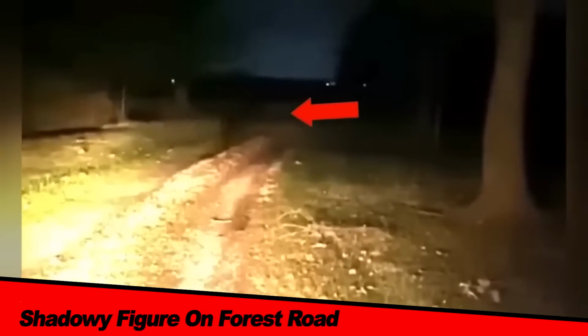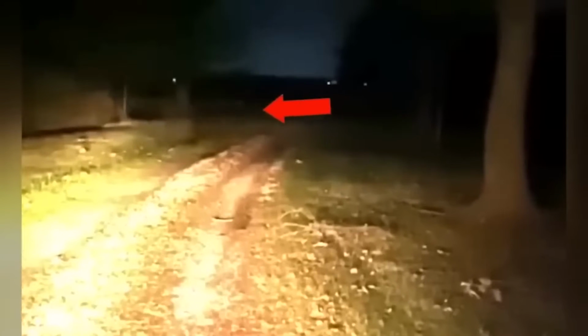Shadowy figure on Forest Road. Driving along a bumpy forest road, a man's car suddenly halted in its tracks. The driver tried to figure out a way out of the forest. Something caught his eye, a shadowy figure swiftly crossing the road. The creature's bushy body and towering height matched the description of the legendary Bigfoot. The sight triggered intense speculation, but upon closer inspection, it turned out to be nothing more than a shadow. Despite the debunking, people remained determined to unravel the truth about these alleged Bigfoot sightings, scouring the forest for answers.